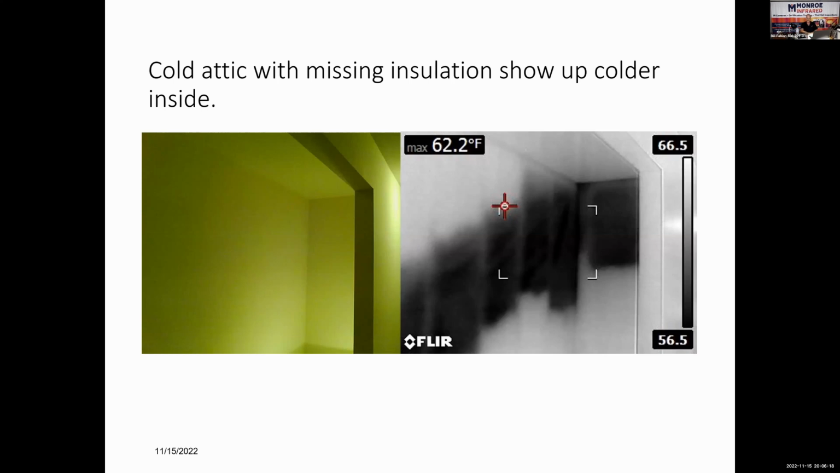But I learned the hard way, and this is what I tell all the people in class: learn from my mistakes, because I've made plenty of them over the years. An infrared camera doesn't say that's uninsulated. Inside, all you know is if there's any insulation in those cavities, it's not performing as it's designed to perform.